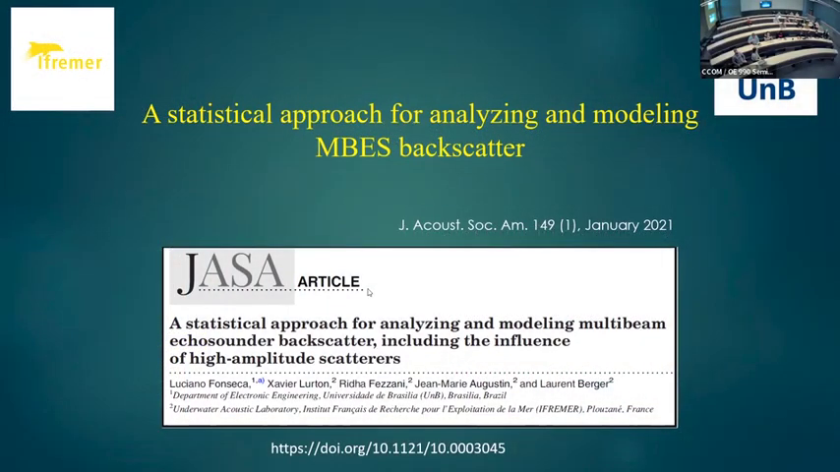Professor Luciano Fonseca has a PhD in ocean engineering from the University of New Hampshire in 2001, a master's degree in electrical engineering from the State University of Campinas in 1990, and a bachelor's degree in electrical engineering from the University of Brasília, UnB, in 1986. He's an associate professor in electronic engineering at the University of Brasília from 2012 to present, and a member and consultant of the Brazilian UNCLOS program.